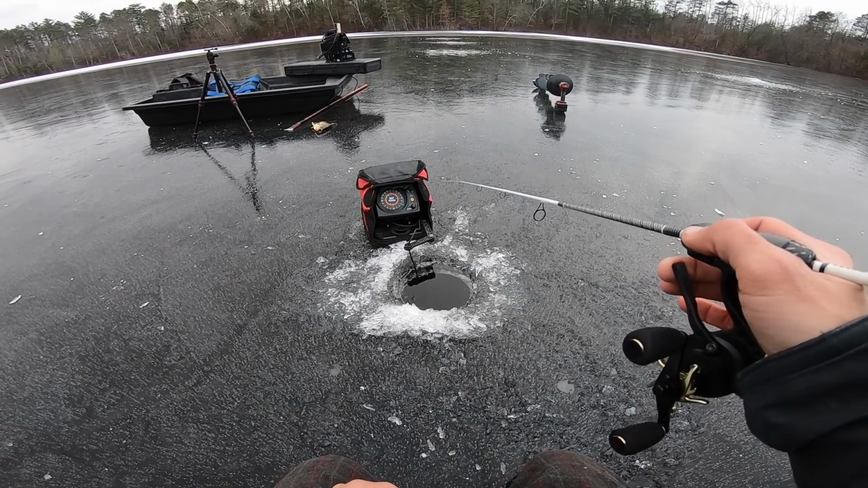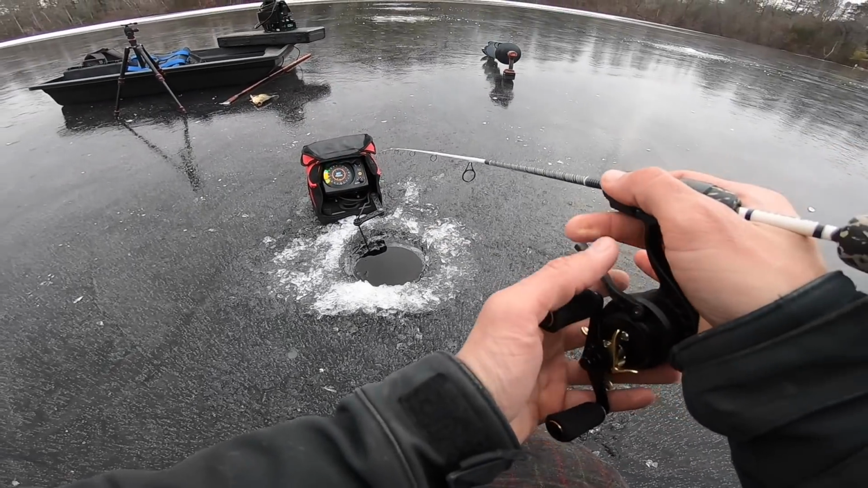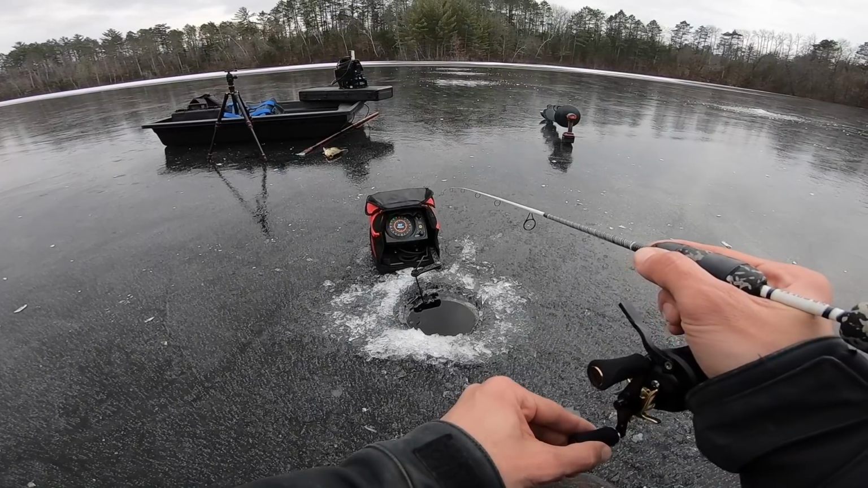All right, so ended up grabbing the flasher. Gonna be giving this a whirl. Tons of fish down there. Got another mark coming. It's gonna hit me.